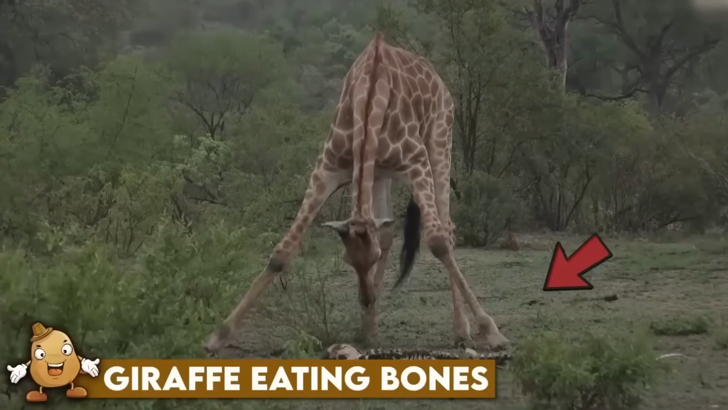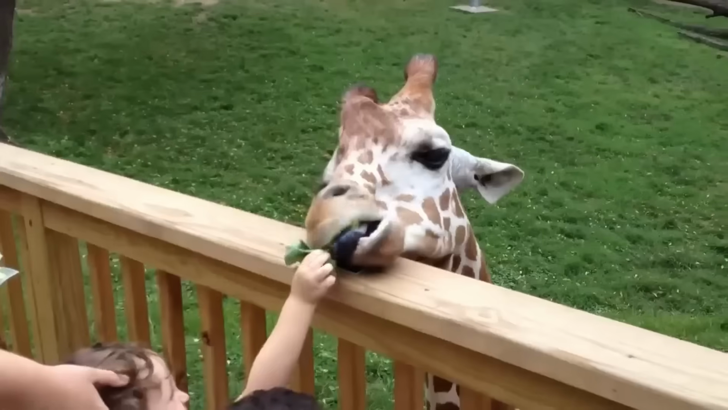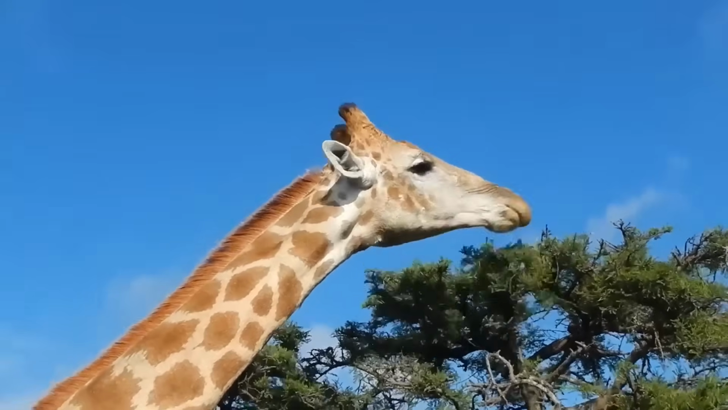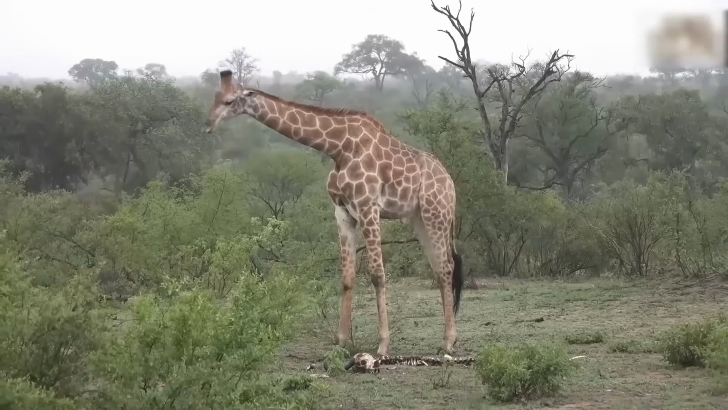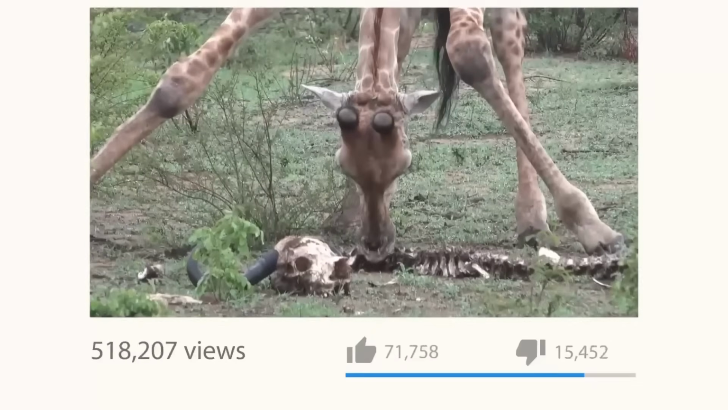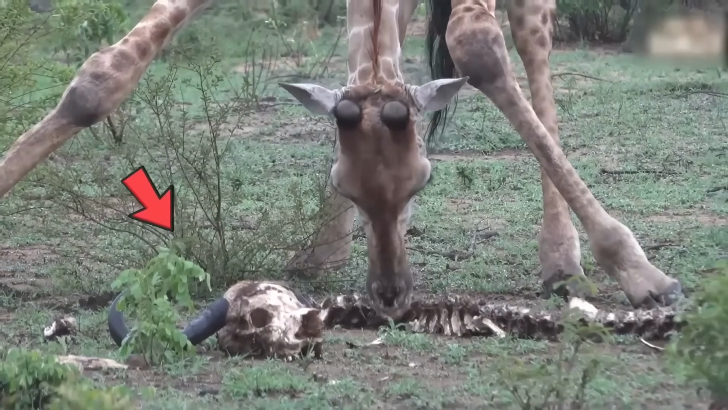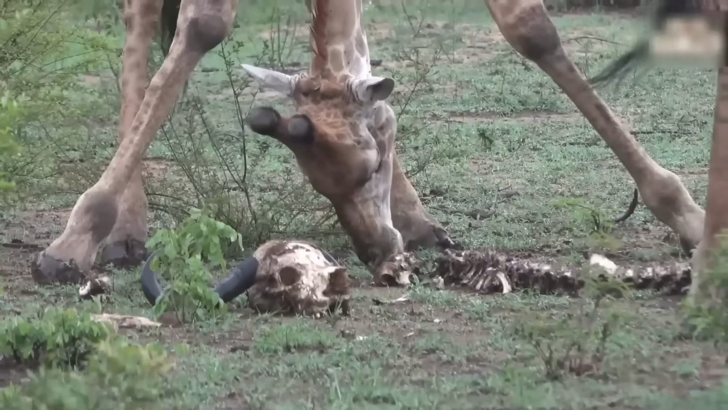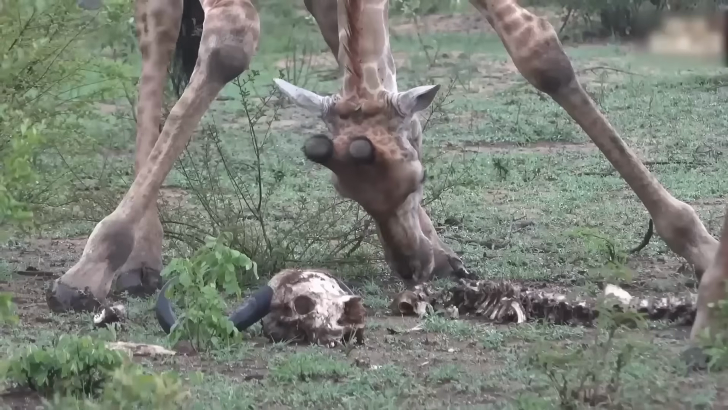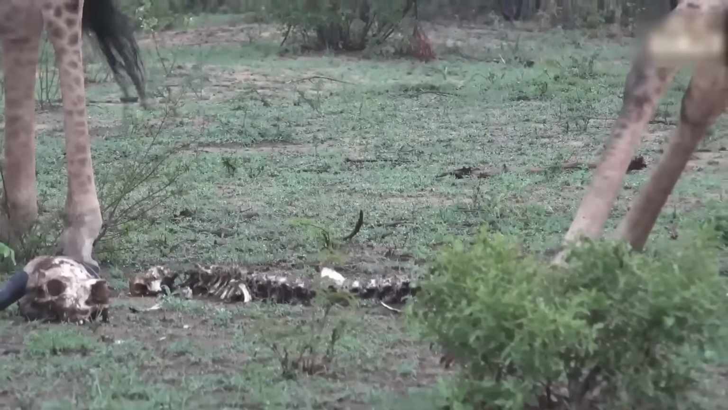Giraffe eating bones. As far as most of us know, giraffes are predominantly browsers, and they usually feed on leaves, buds, and shrubs from trees. But this one guy shocked us all when he was seen chewing on a skeleton. And as soon as the video went viral on the internet, it raised questions everywhere. That is when we got to know that if lacking essential nutrients, giraffes can and will feed on bones and provide themselves with the calcium and phosphorus which is needed for their own bones.